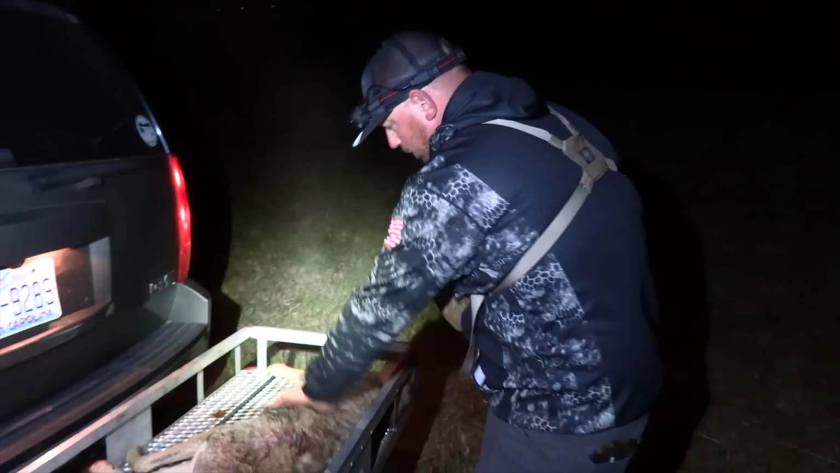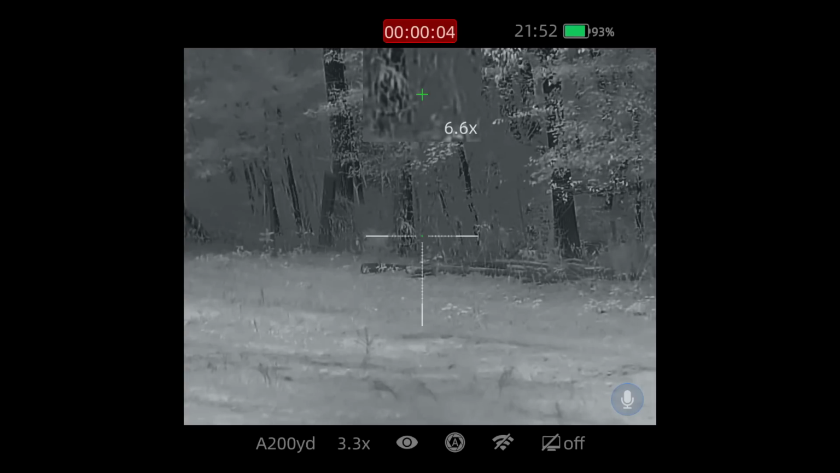Gots to love it. Number two, spot number one did not take long to have a dog show up. This property here produced four coyotes for us last year, and it's a relatively small farm. But the landowner typically tells us when she's been hearing them, and she gave us the phone call yesterday saying that these dogs were raising Cain the past couple nights, which should be typical.